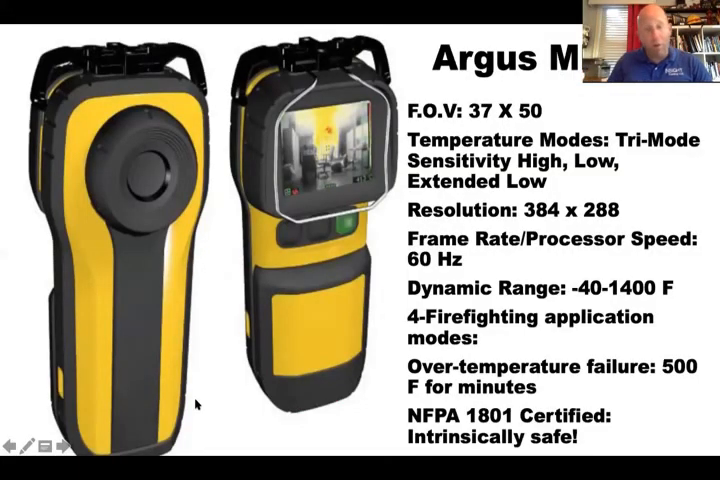Some of you said you had the Argus camera. There's two different types currently. There's the Argus MyTIC E and MyTIC S. E stands for economy, in my opinion. It's the cheaper version of the S, but to me, I would buy this one just because there's not much difference between it and the S. The S has a larger screen, but I don't need a 2,000 degree range when this one only goes up to 1,400 degrees. Good camera for the money.